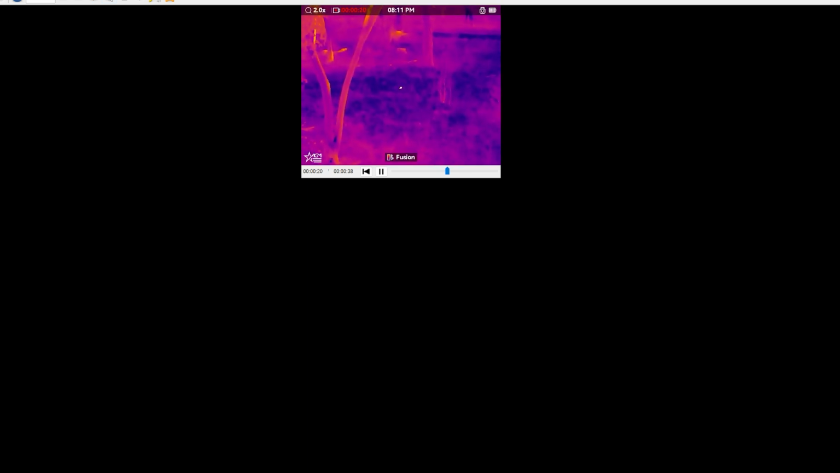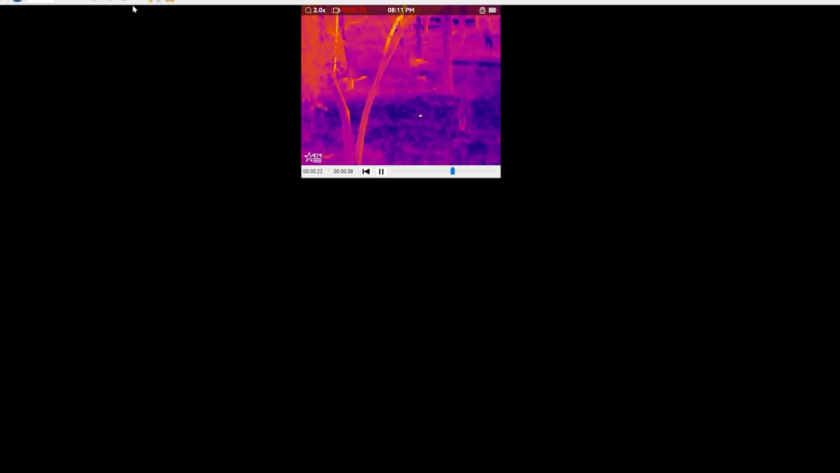This is during daylight. I see him with my binoculars. That's why I knew to put this on there. Thought I'd just test it. But yeah, it's a bird pecking the ground. Pretty crazy. I think I might go through the modes. That's black hot. There's fusion. Look at him jump out right there at fusion. Then we go to red hot. You can see him glowing down there. And then we go to white hot.